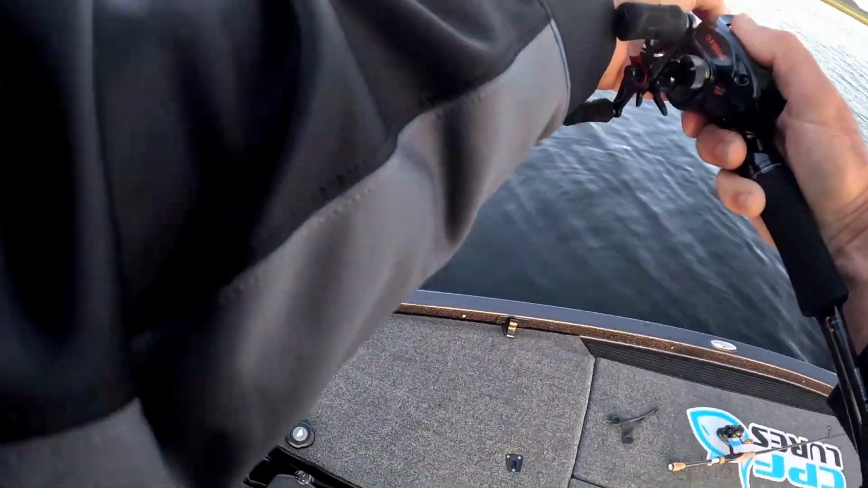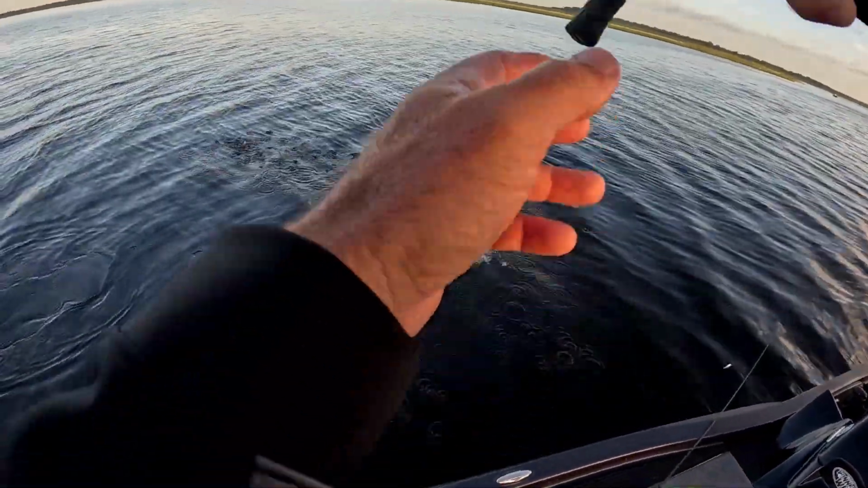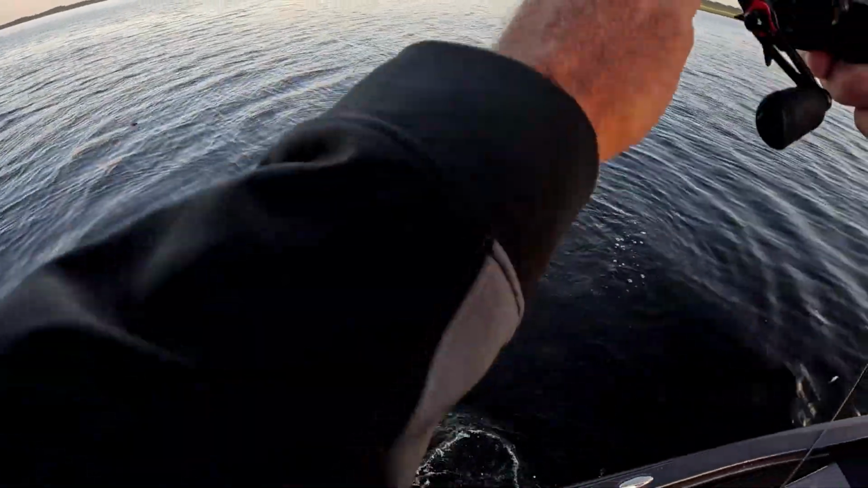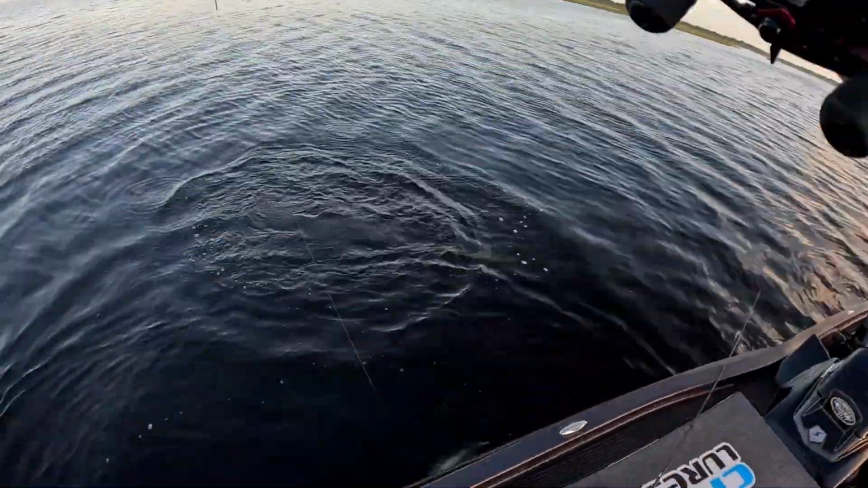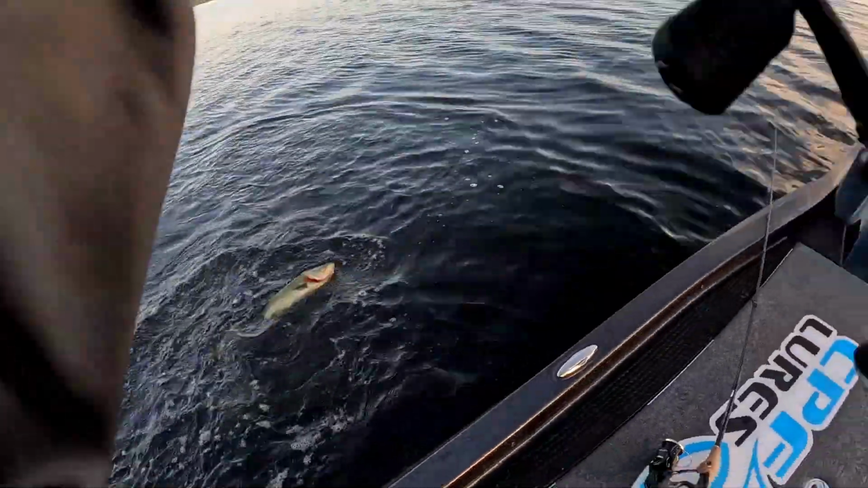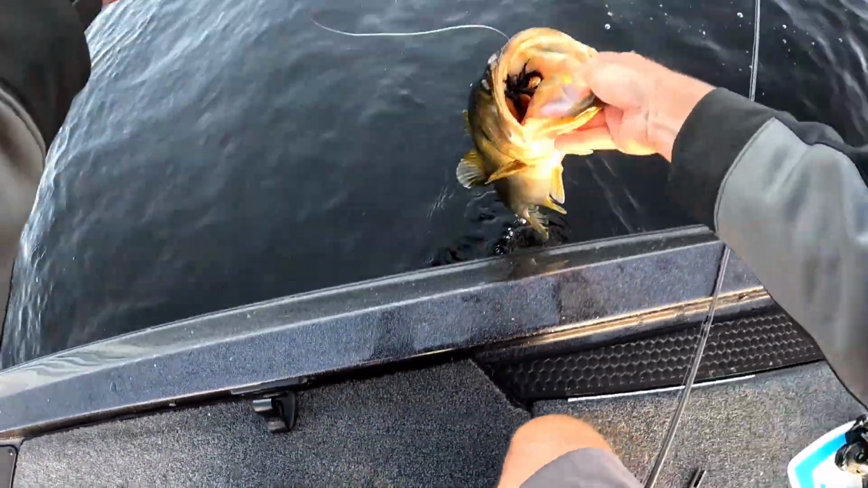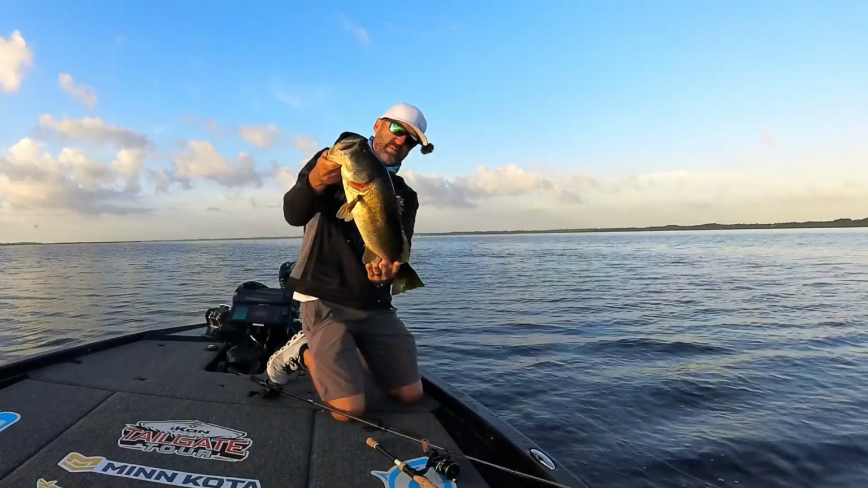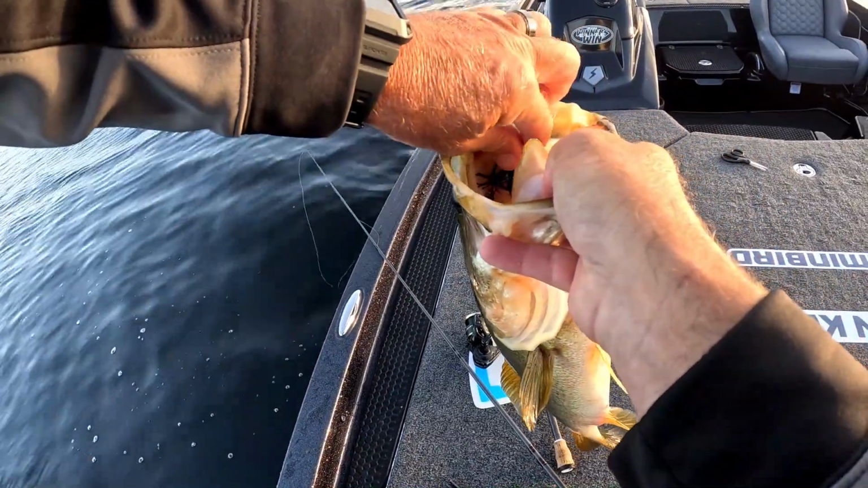I was adjusting my colors on my 360. Didn't even see him. Not bad fish. On the football jig. Oh, he choked it. Kind of skinny. Man, he popped that thing though.